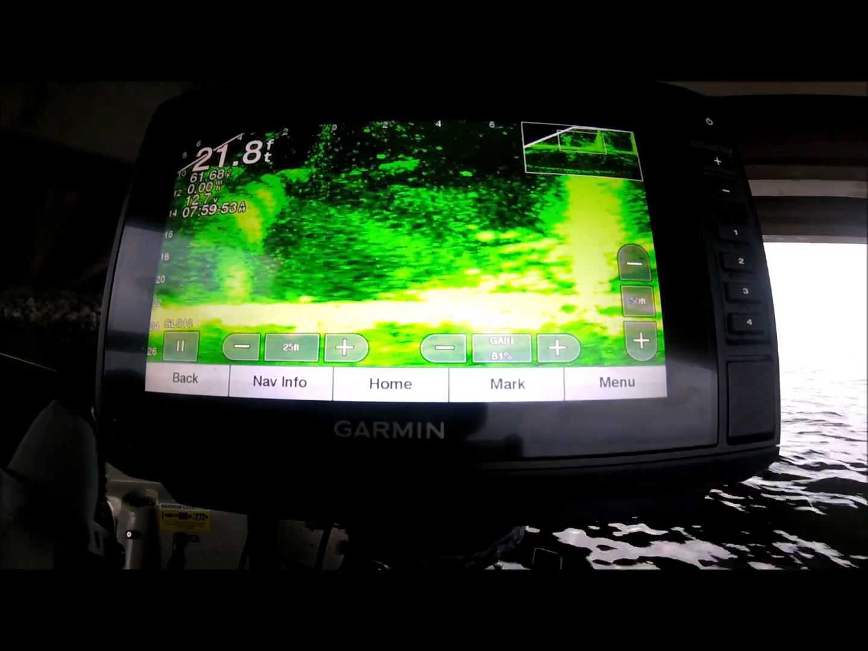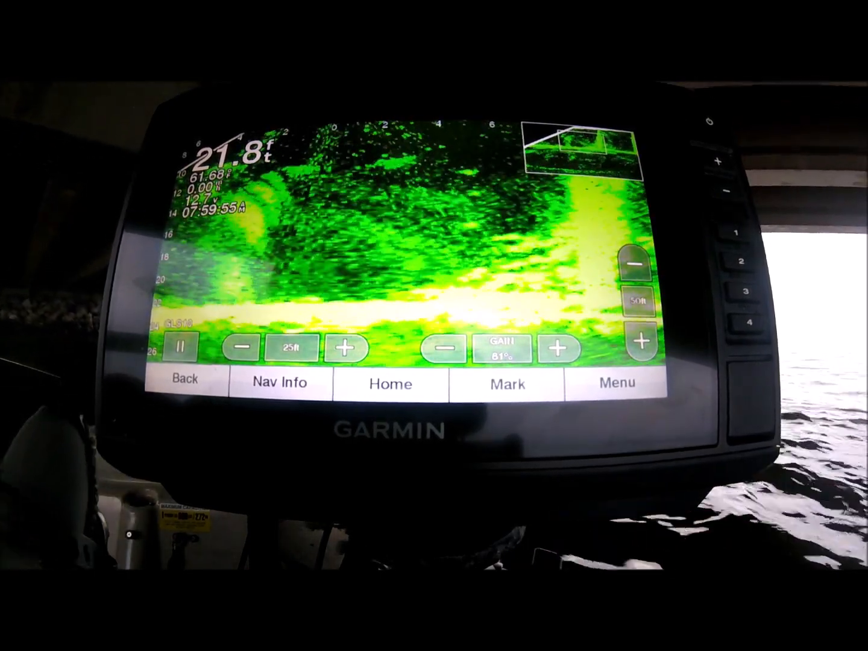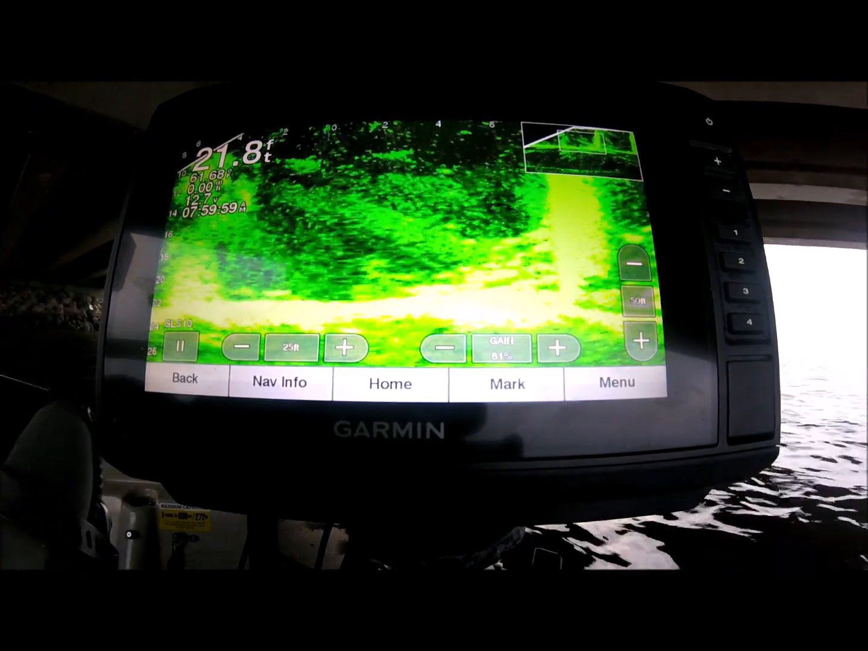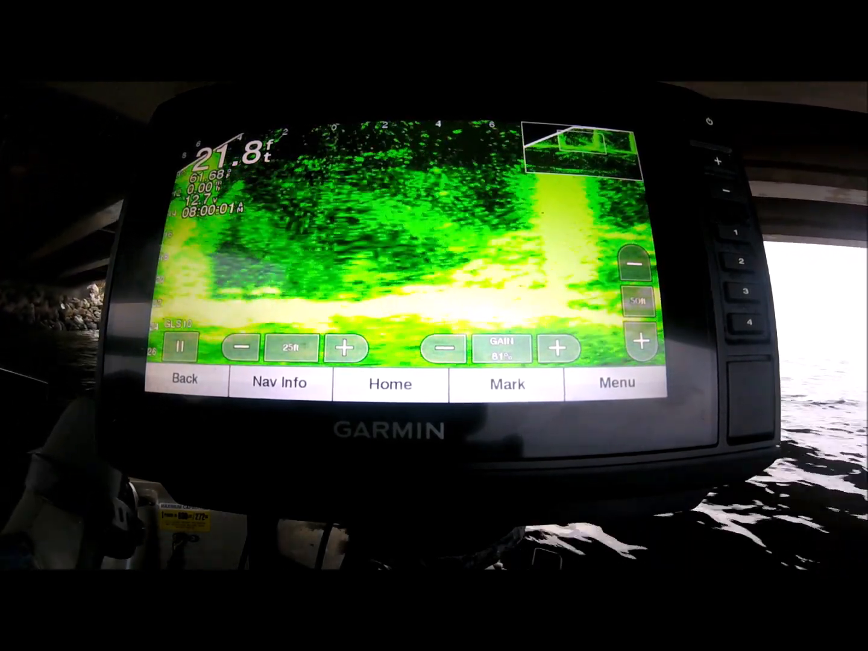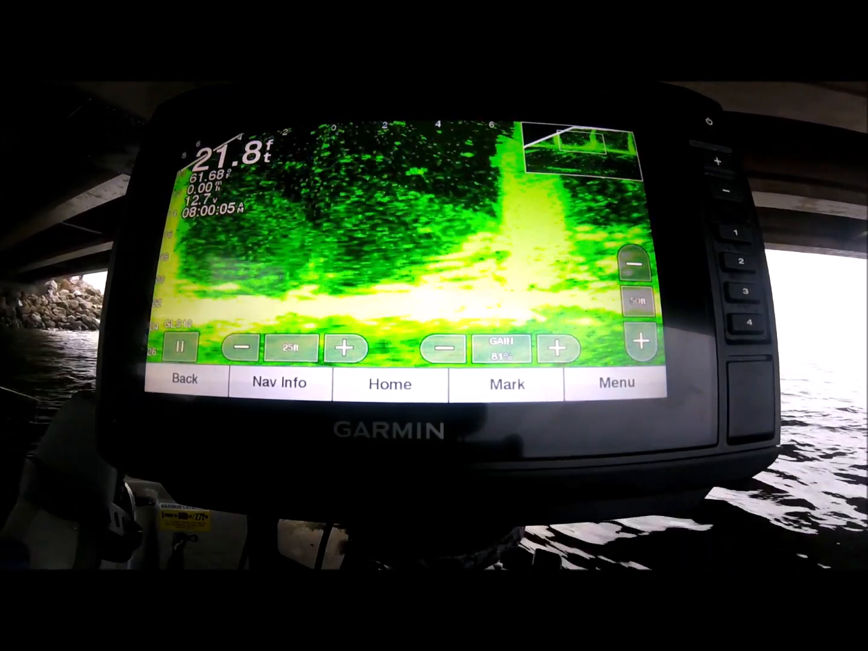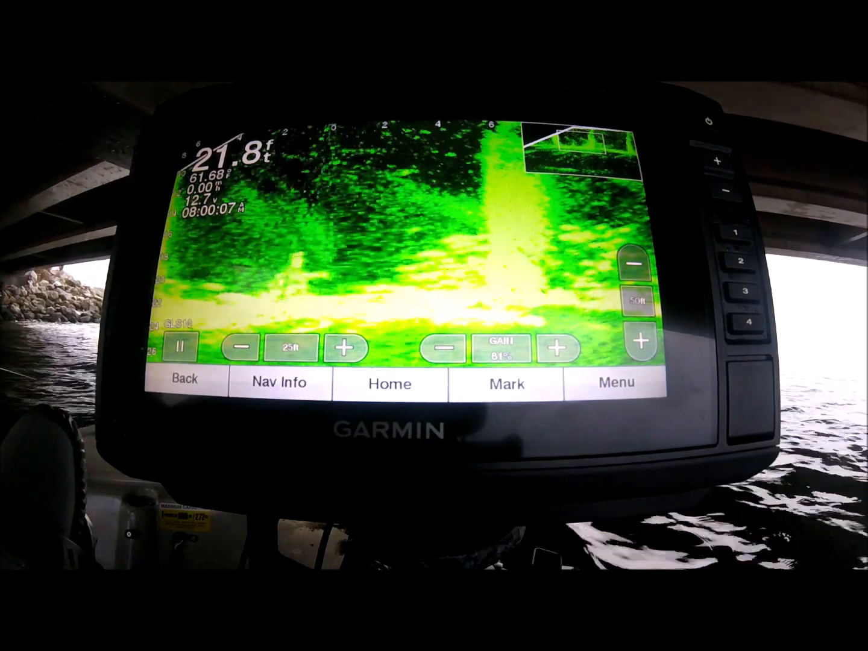He ain't hit it. He just swam up to it and swam off. See how those fish are? That fish, that's a catfish though. I think swimming slow like that. But that fish just swam up to that jig and swam off, man. You know, they're just acting real funny on the bite.